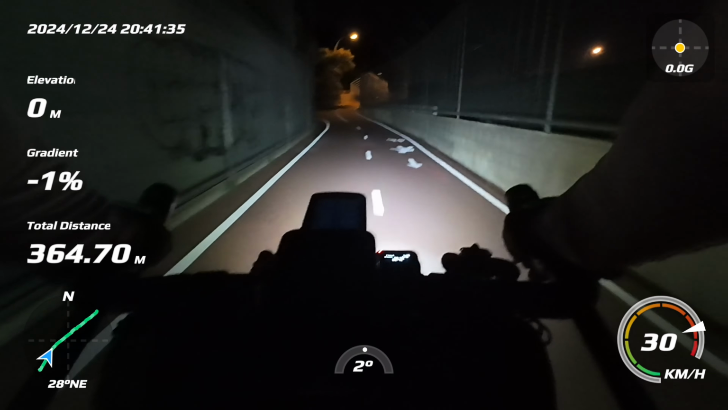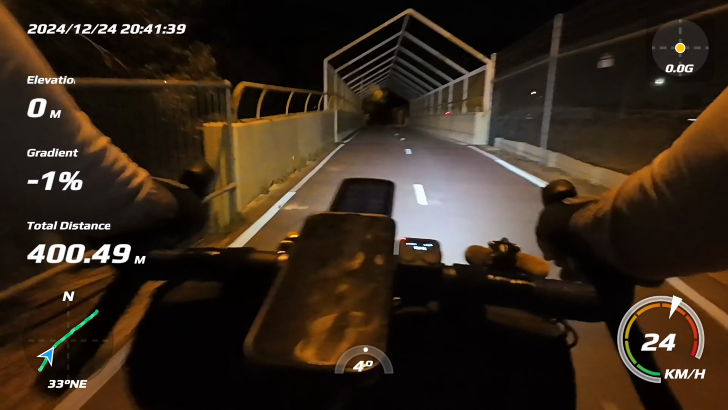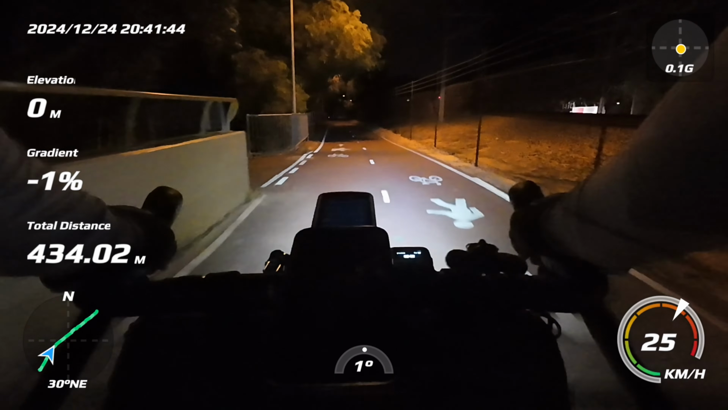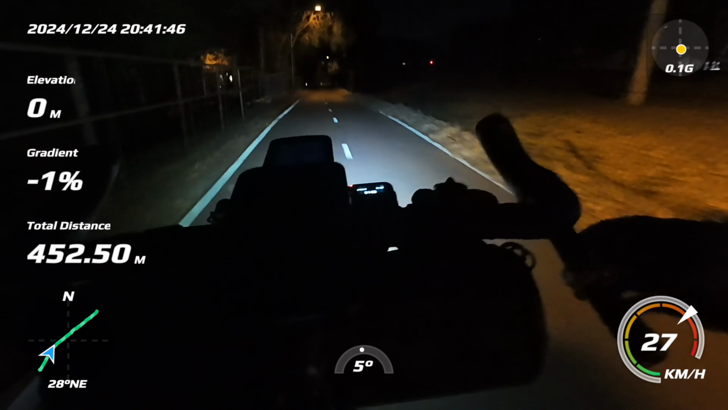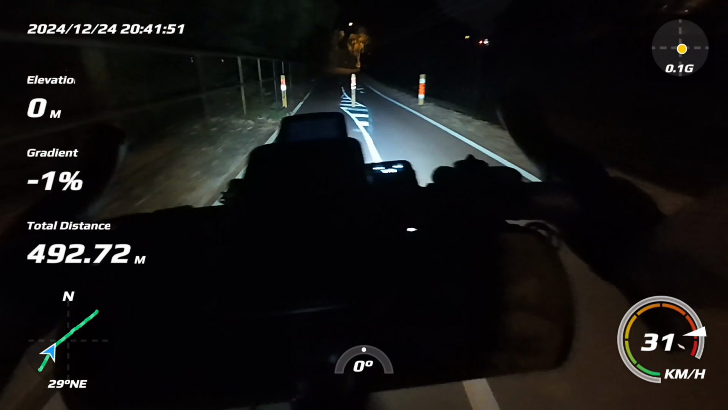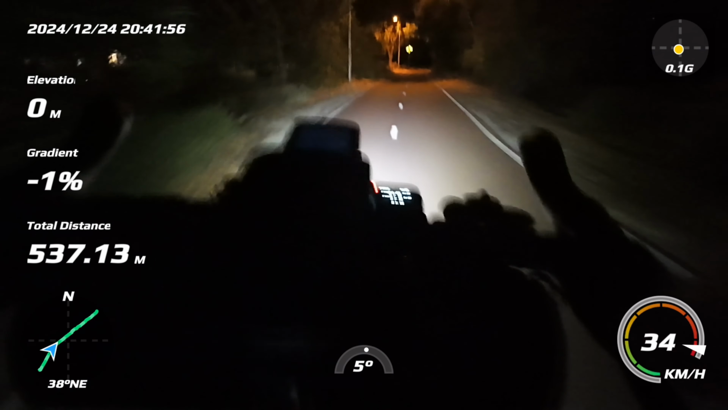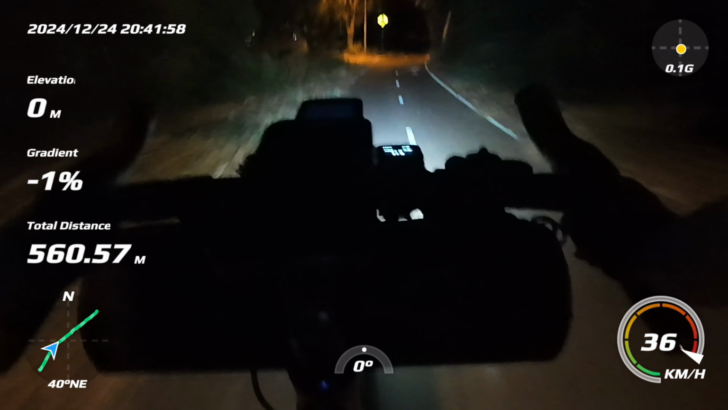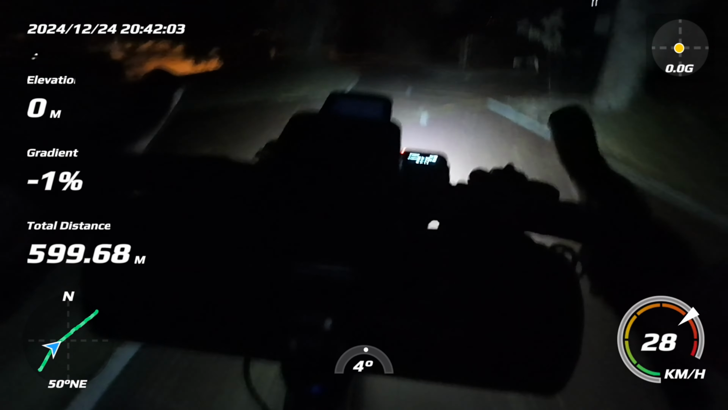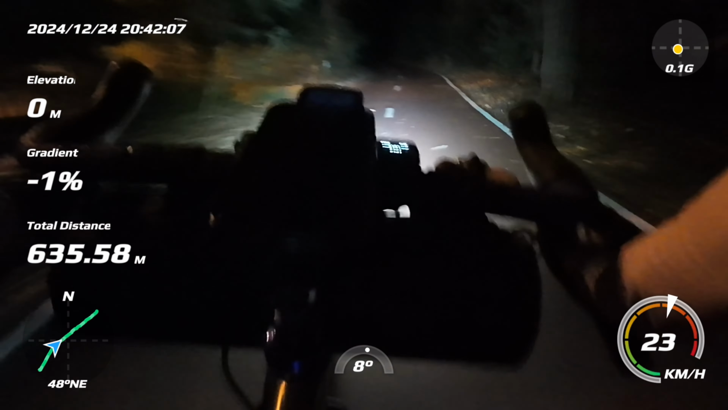But I'm hoping that we don't face headwind on the way back. We'll see. Right, there we go. This section always has lots of debris. Not too bad.